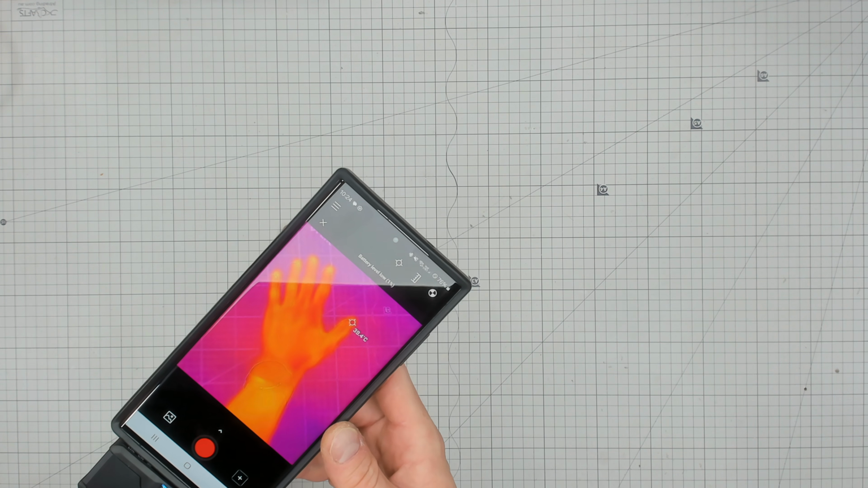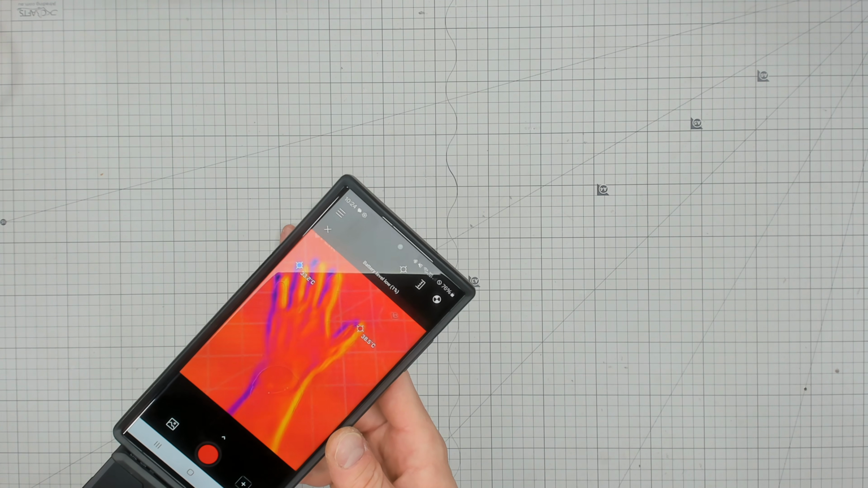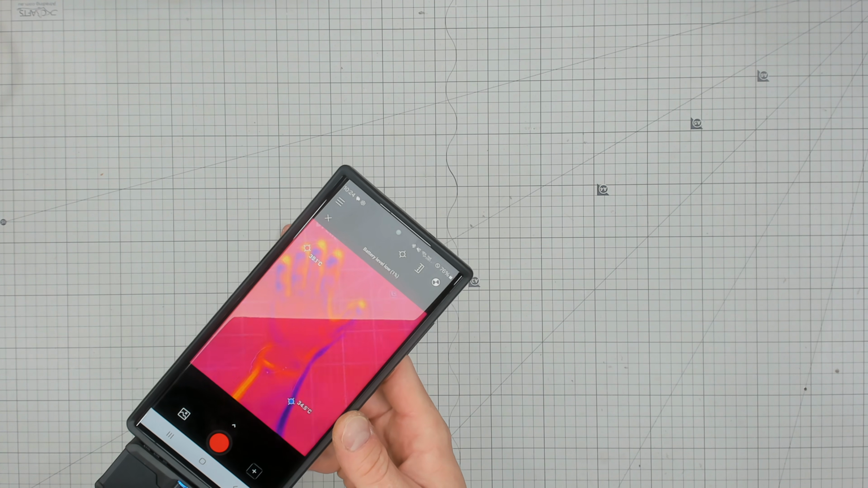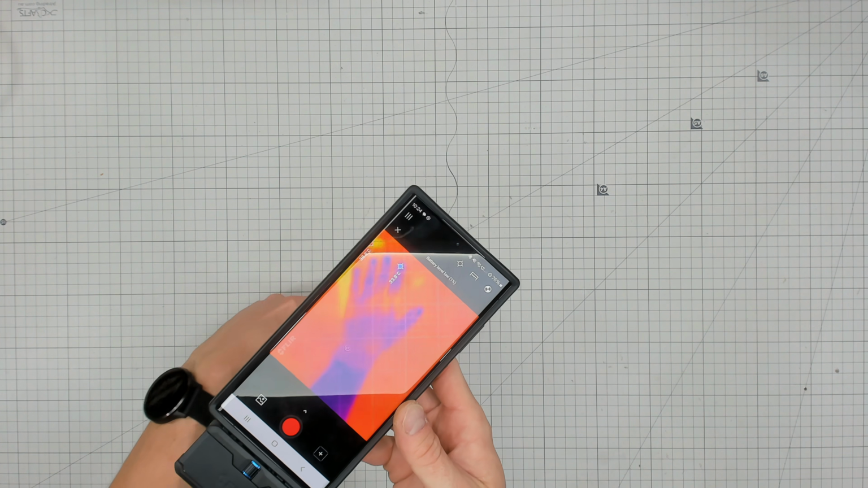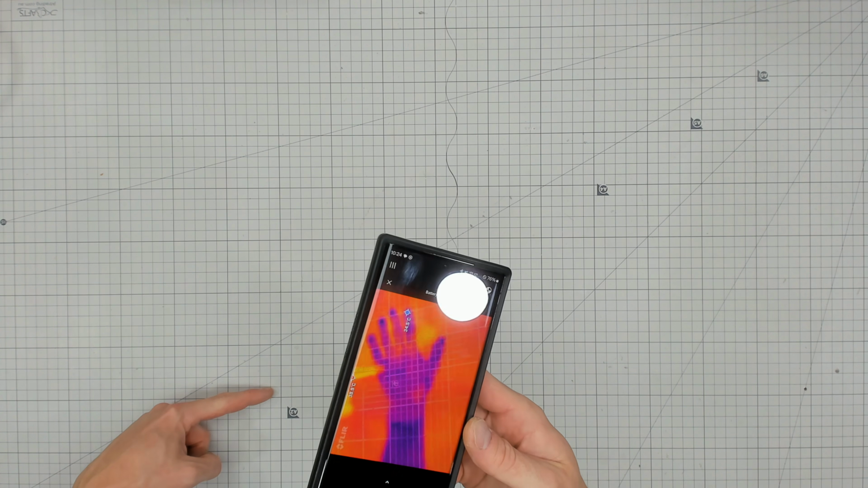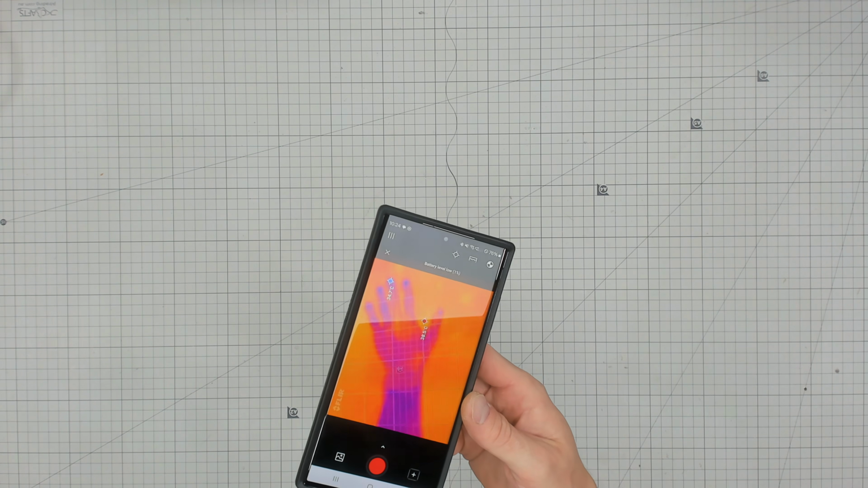So you can see that little cursor is going everywhere, but my arm's about 34 to 37 degrees, and you could see it change mode then. So that's pretty cool. Battery's at 1% though, as it says up there, so we'll have to plug this thing in. Ooh, that's the imprint left by my hand after I took it away. As you can see, it's not there. That is kind of cool. That's what I mean, these things are fun.